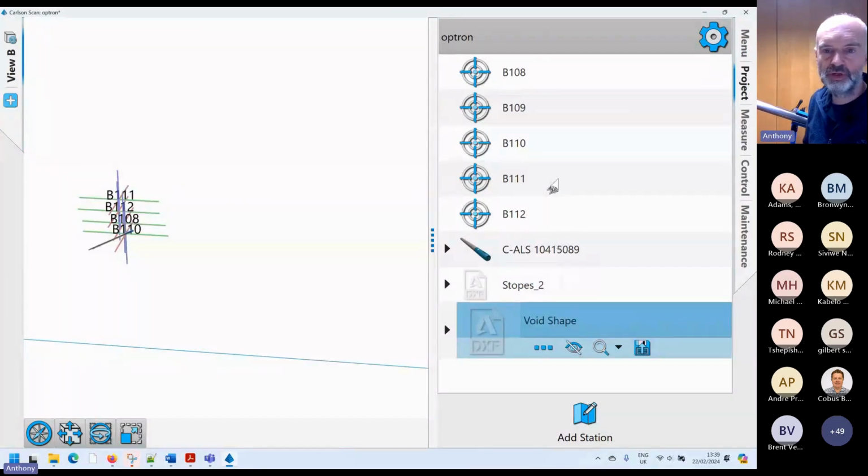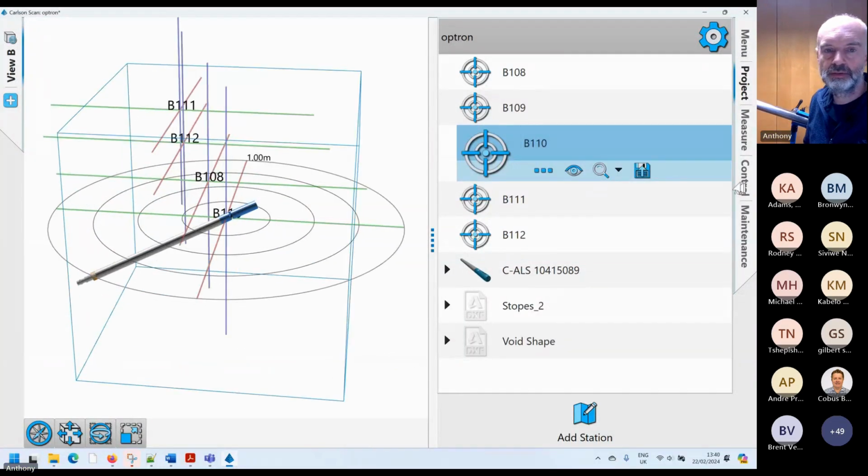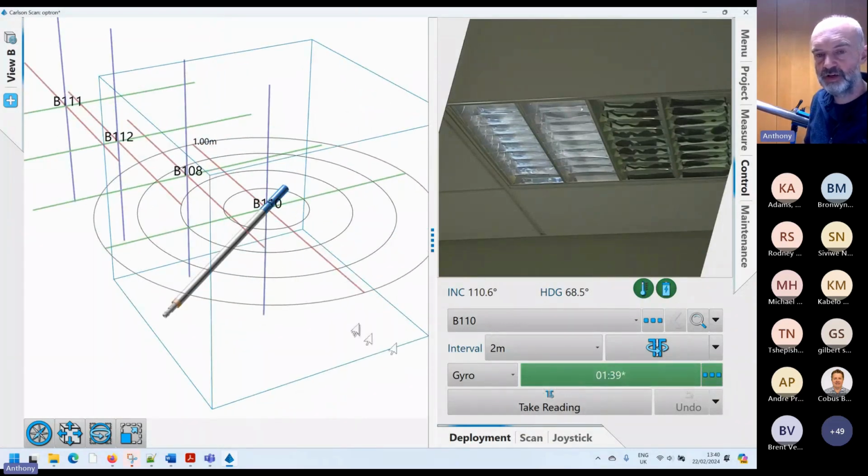Okay, so we're working from hole 10. So we're aligned. We've got our basic alignment. So now you take the probe off the jig. We're going to be deploying every 2 meters down the hole. So essentially, at this point, you now deploy the probe 2 meters into the hole, and we take our first reading.